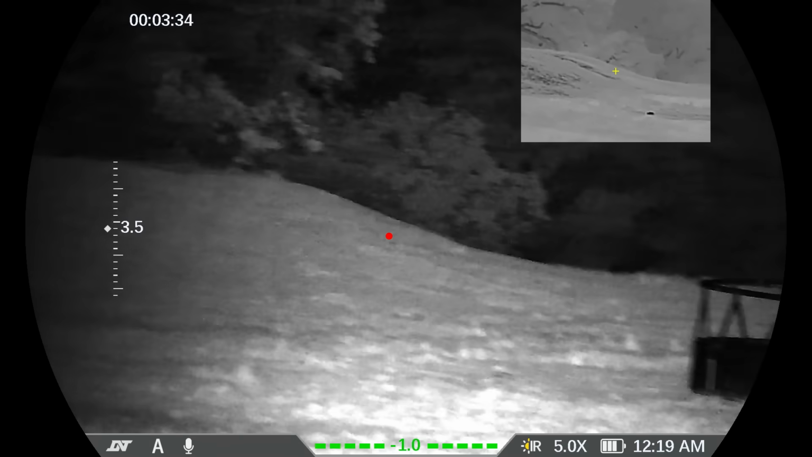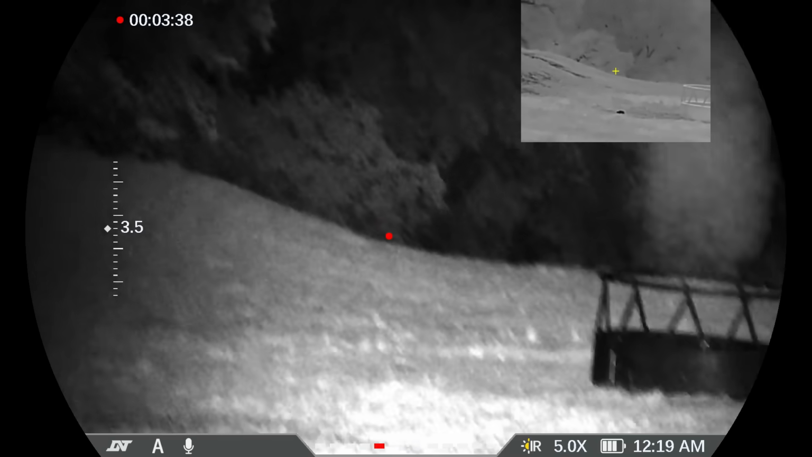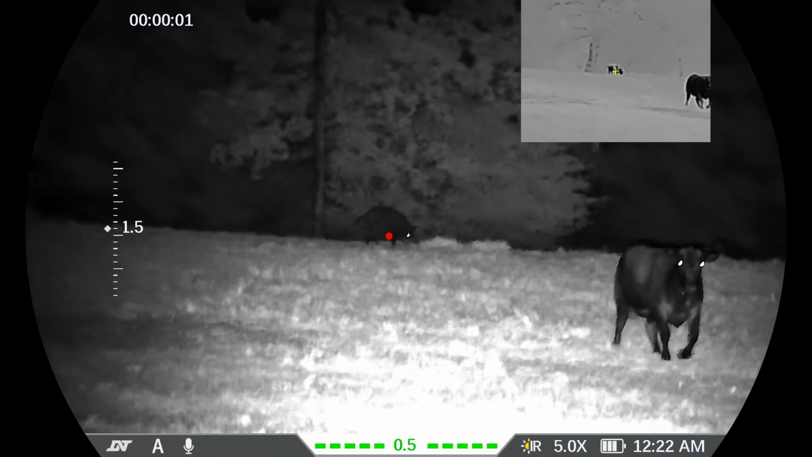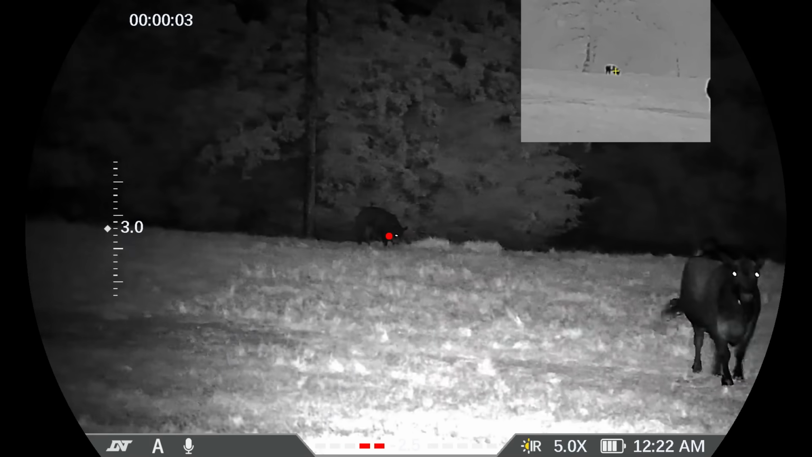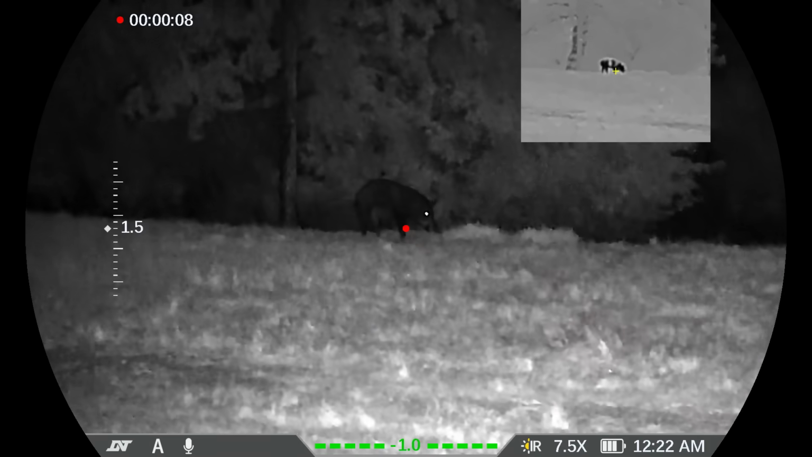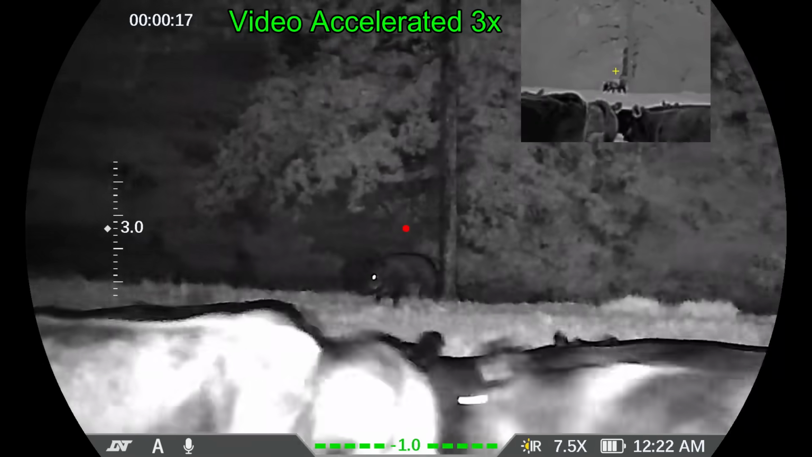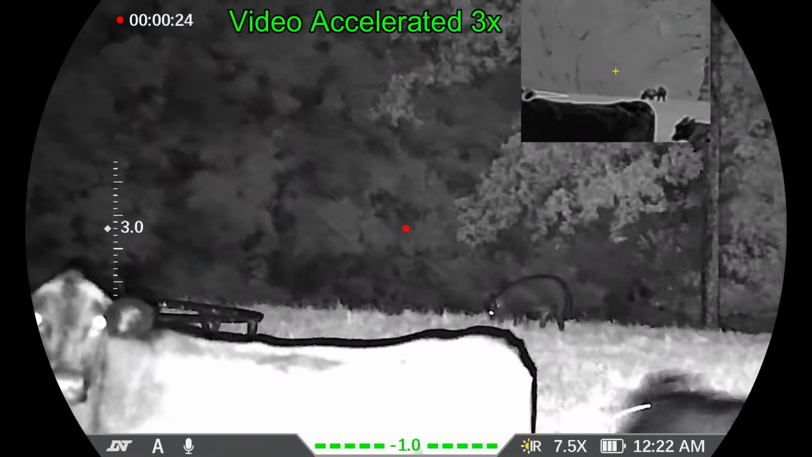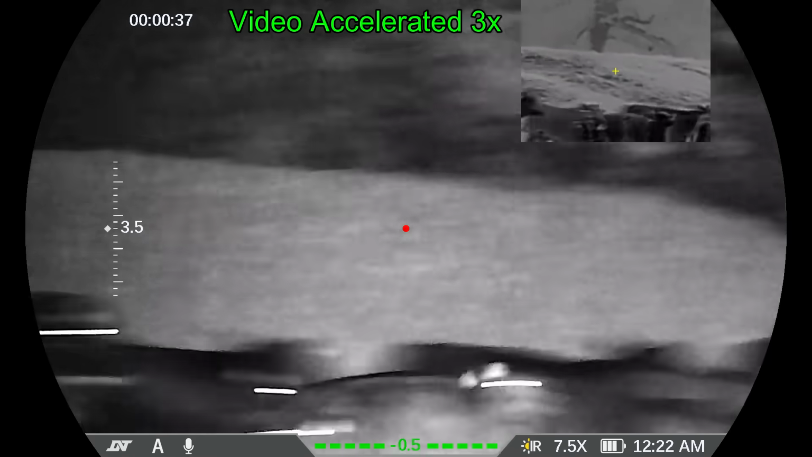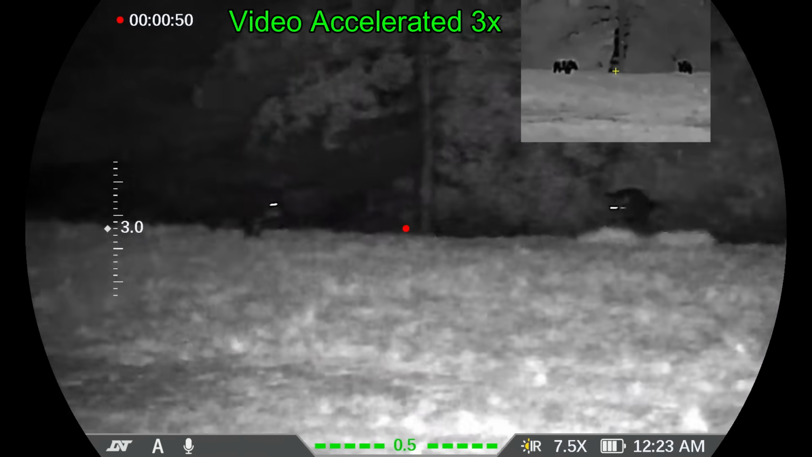So I decided that maybe if I just hung around for a while, if they've come back once, maybe they'll come back again. 3 minutes later, and my hogs are coming back. Here I will go ahead and speed up the video because not a whole lot's going to go on other than the cattle doing their exercises, running back and forth across my field of view. And there they go back the other direction again. I don't know why.